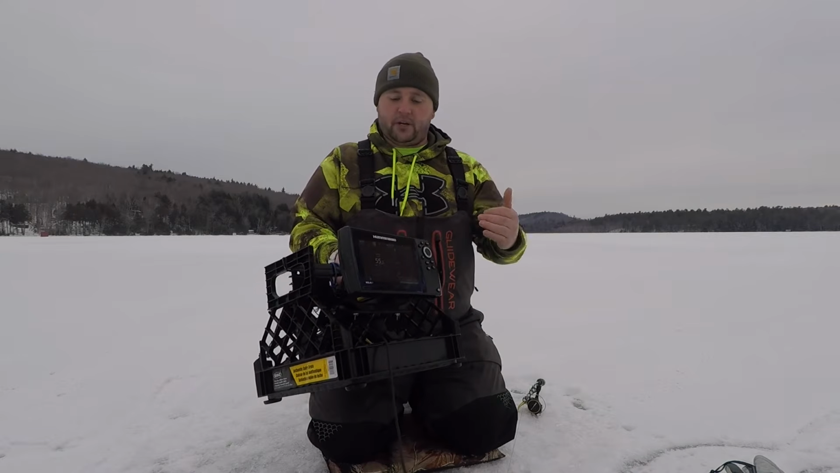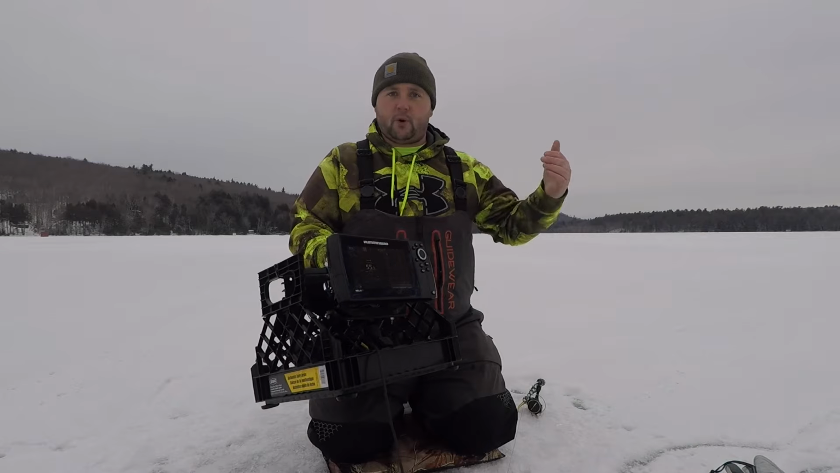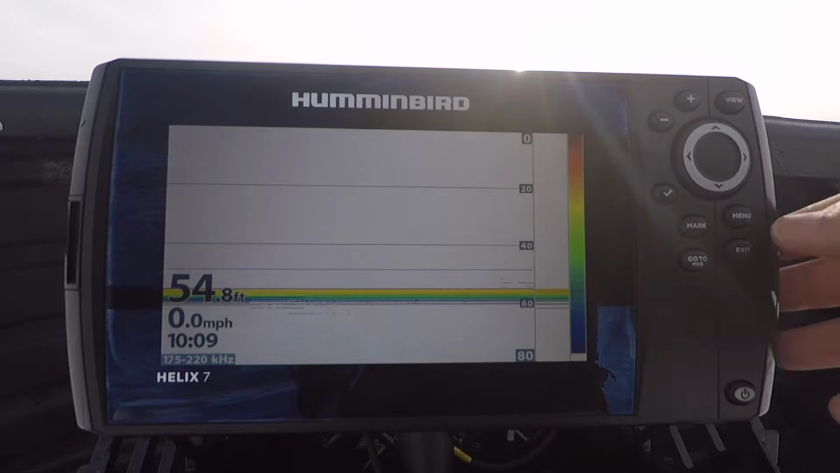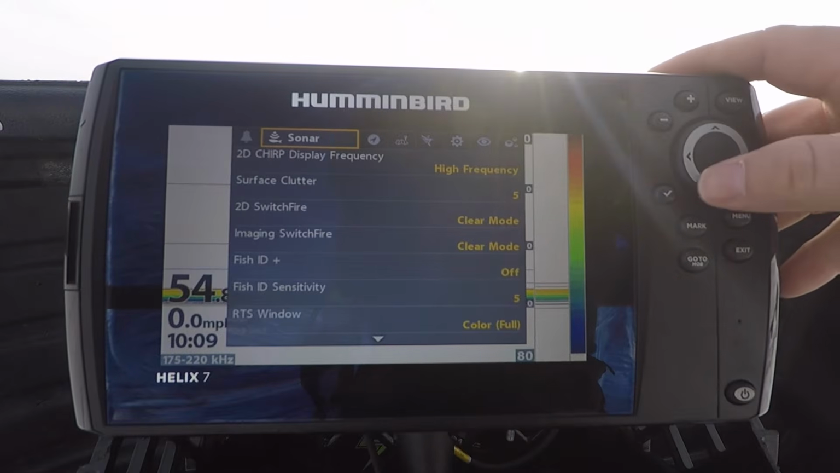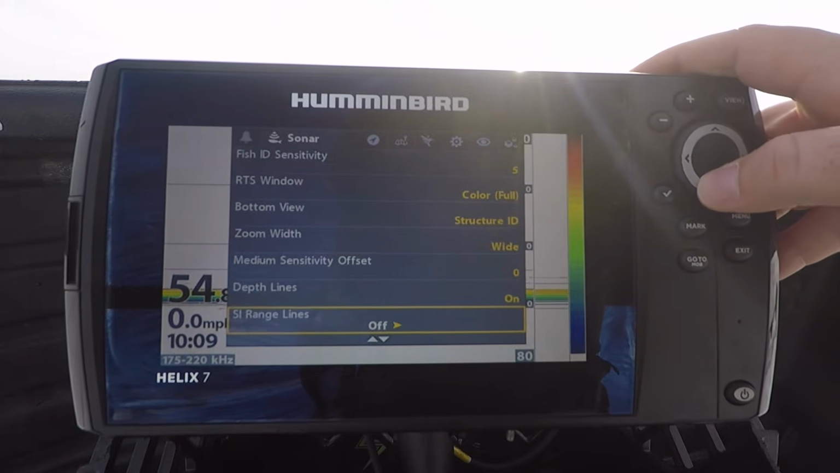And now we're gonna get right into it, guys. I'm gonna show you guys how to get into the unit and transfer it from open water mode to ice mode. All right, so let's get started. When you first turn your unit on, it's gonna open in open water mode, and you need to change it to ice fishing. And how you do that is you hit menu twice, you scroll over to sonar, and you scroll just about all the way down to the bottom